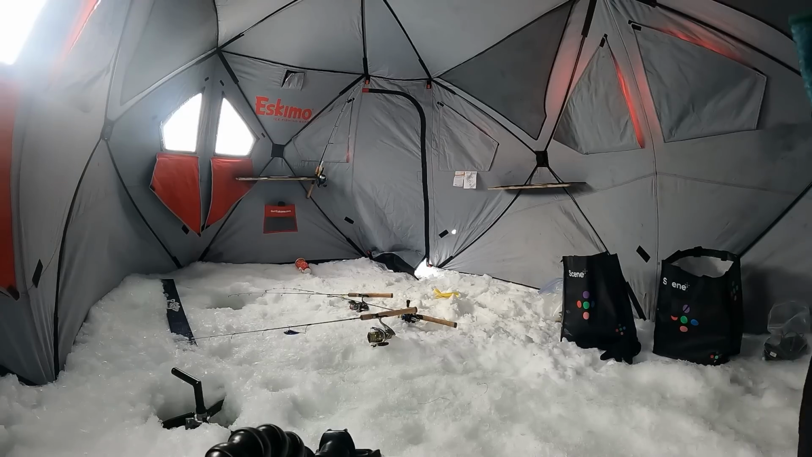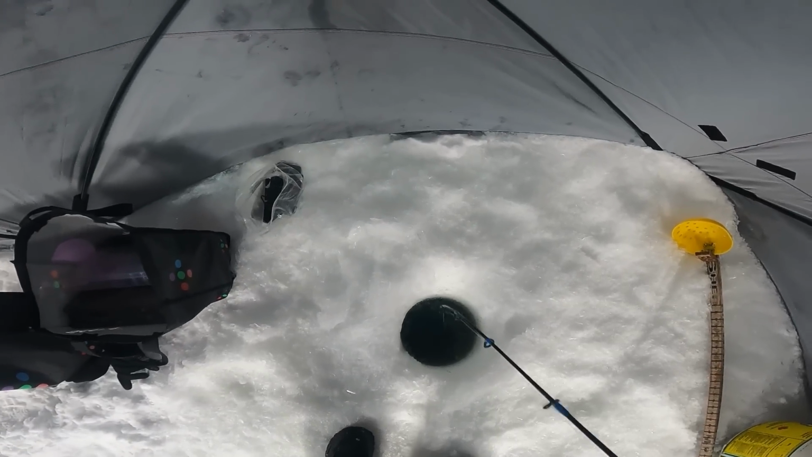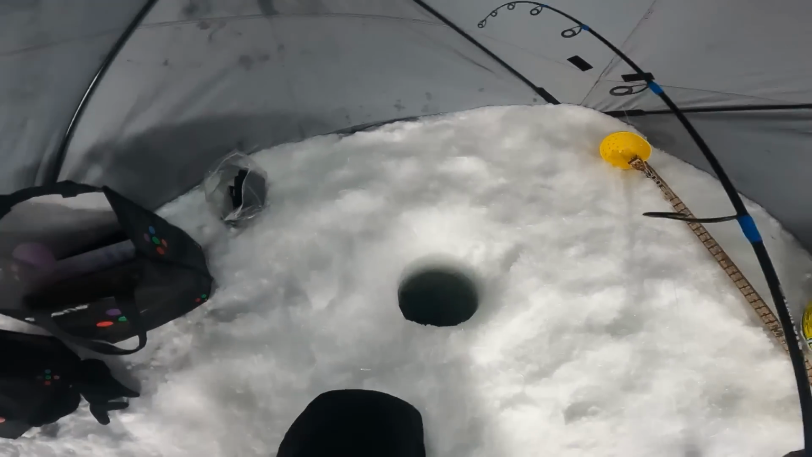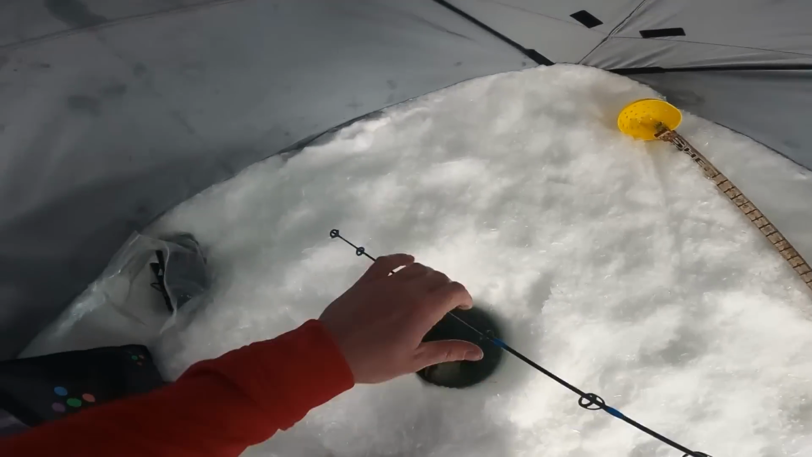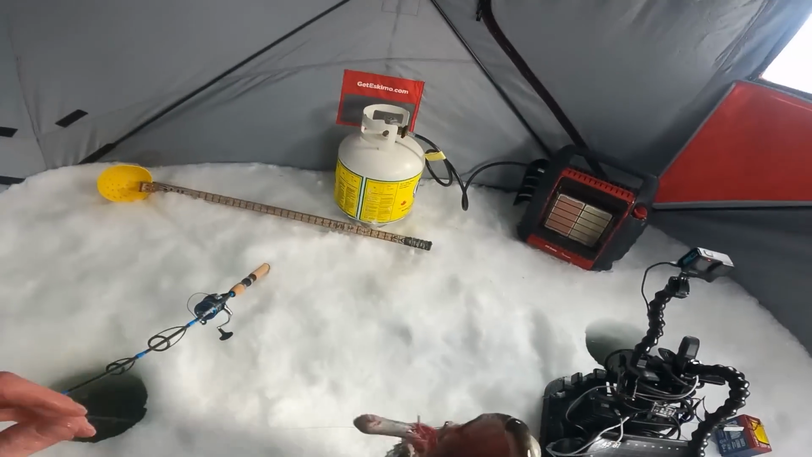Man, this big ticket is getting it done, boys. This is such a nice freaking rod. Oh no! The tube is stuck on the bottom of the hole. Oh, there it is! That's big! Oh my god! Oh, that's big! Oh, baby! Oh my goodness! This is my biggest Lake of the Woods Laker!